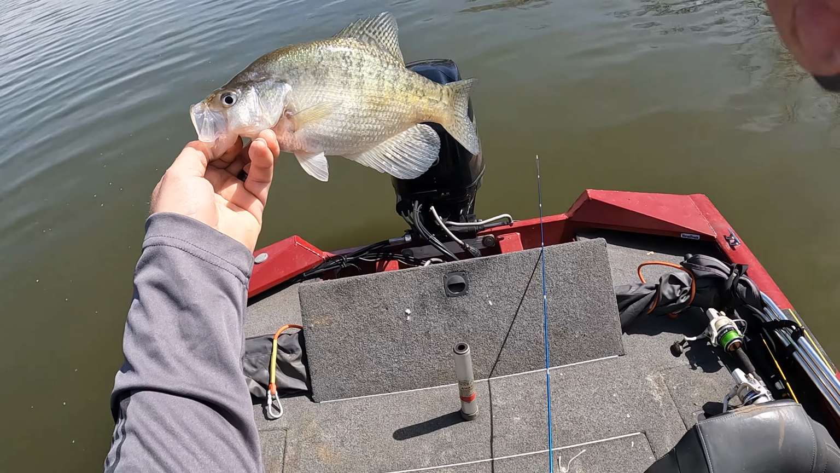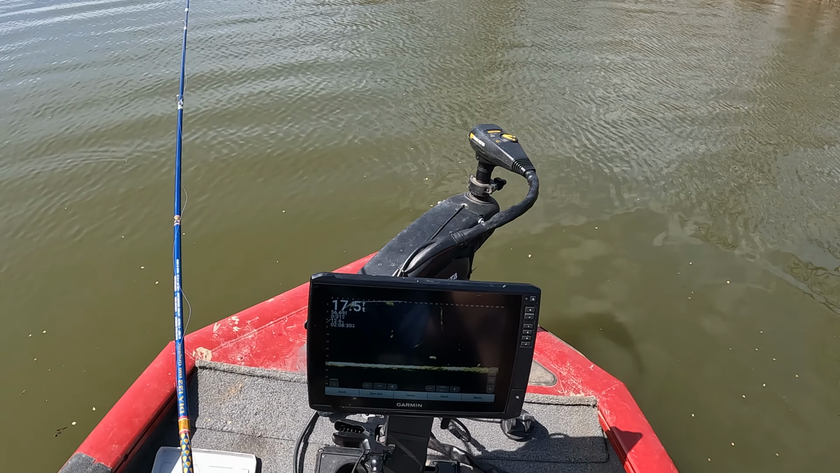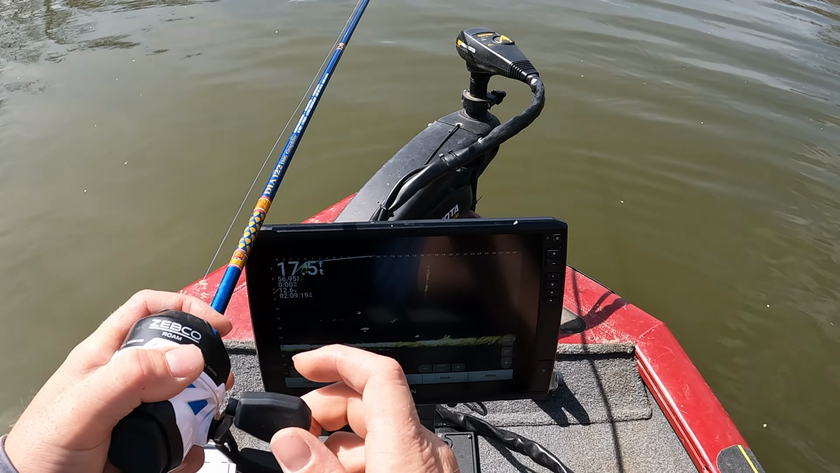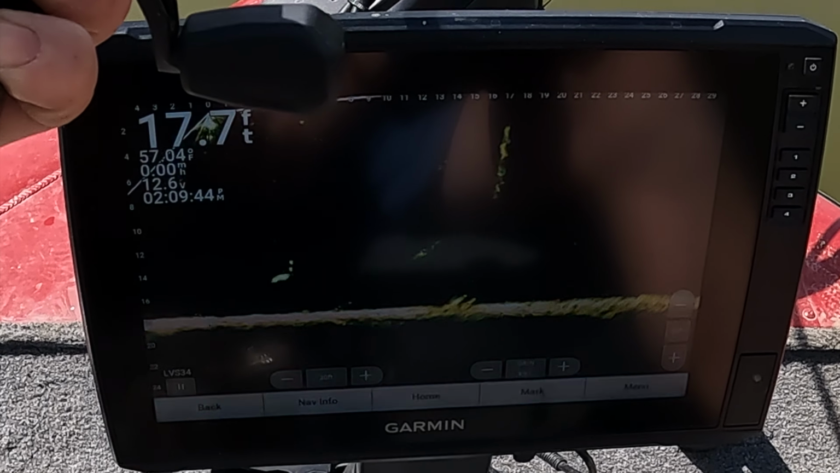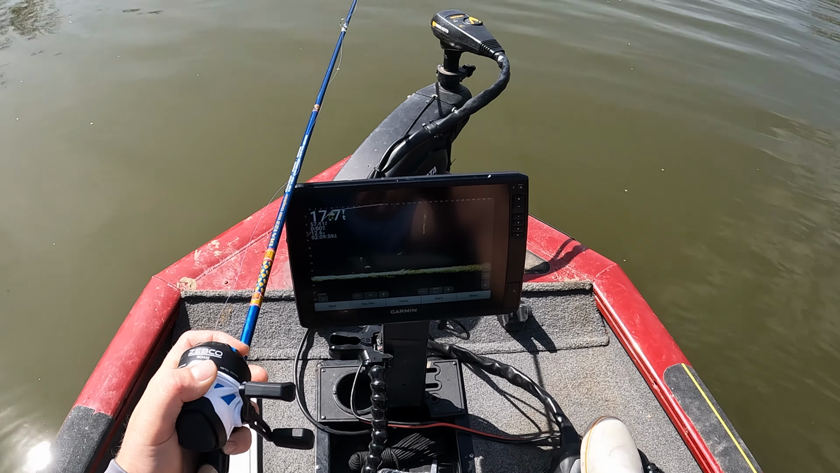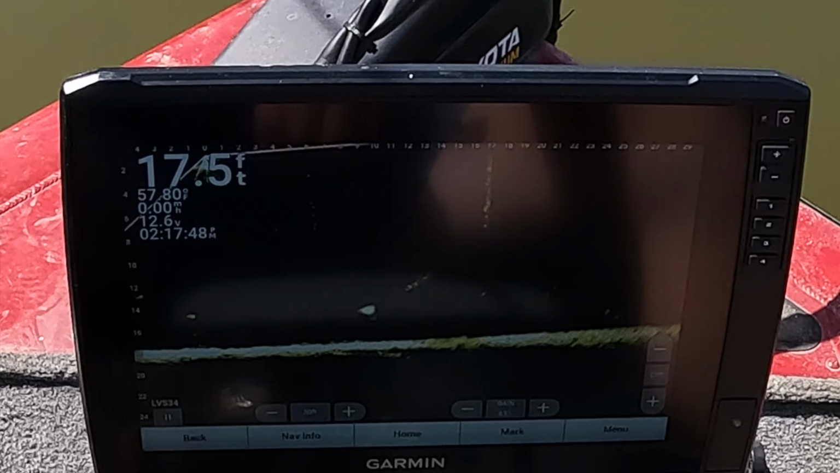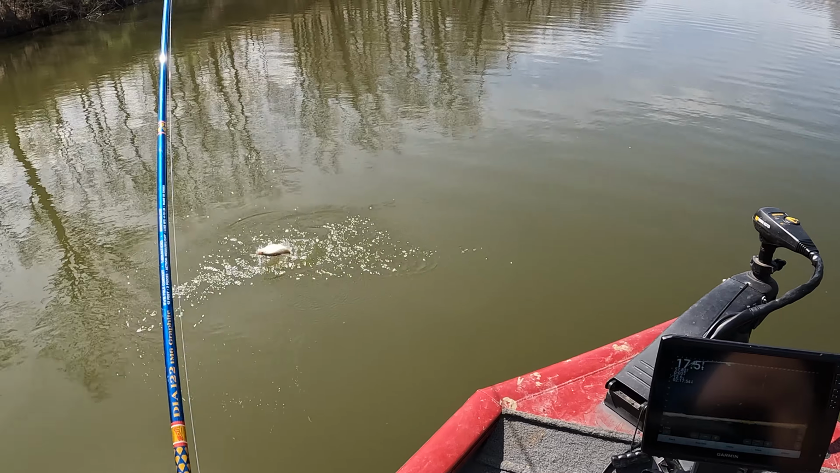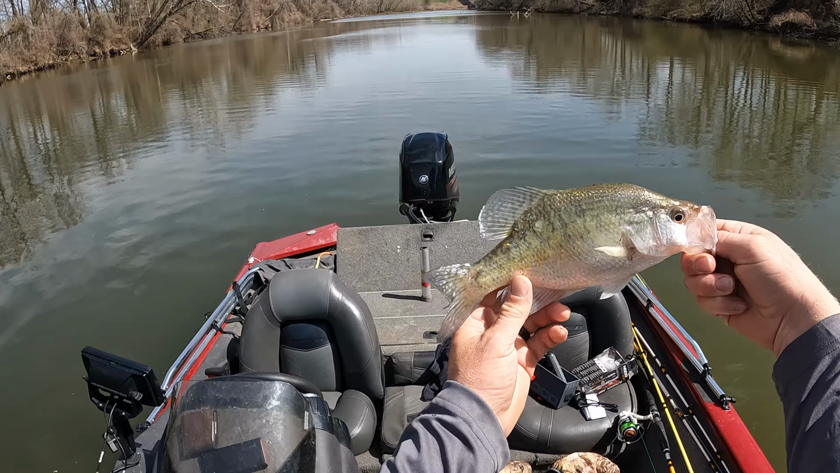Beautiful eater. It's awesome. I saw another one in here, but I probably lost him. I probably blew him off. Oh, there he is. Another good one right there. Might be more than one actually. Come on, get it, fish. What happened? You come after it and then you quit. Oh yeah, good one. Slob. Look at that, beautiful fish.